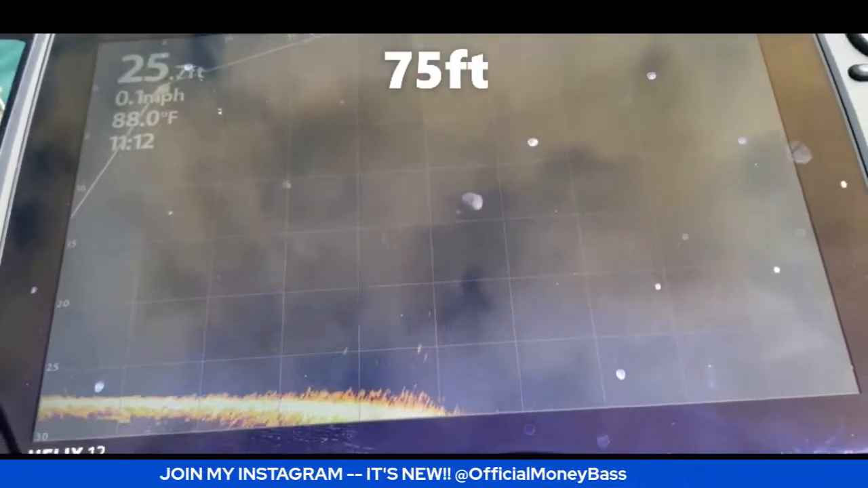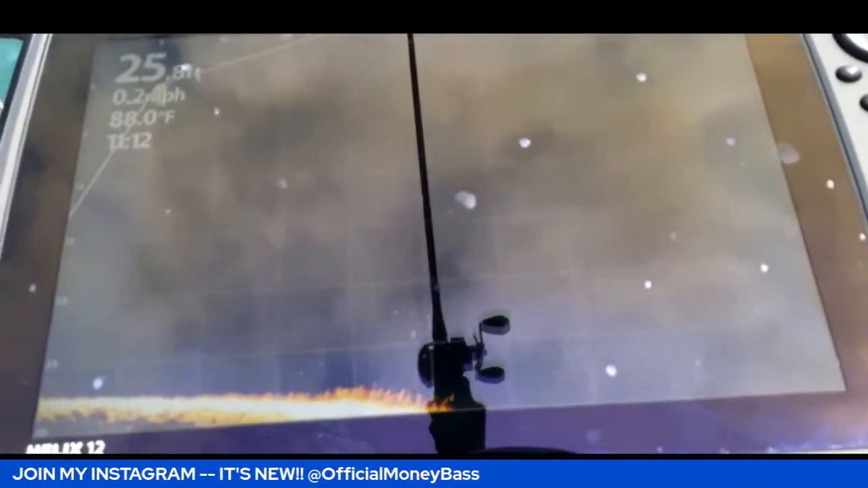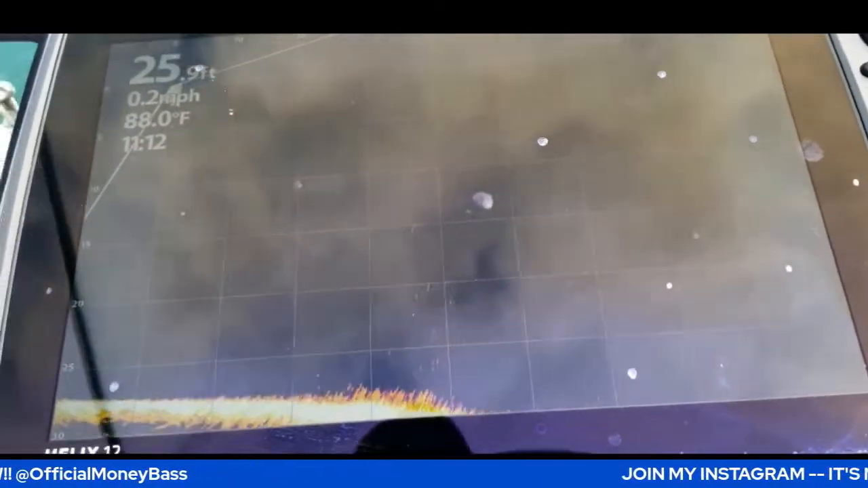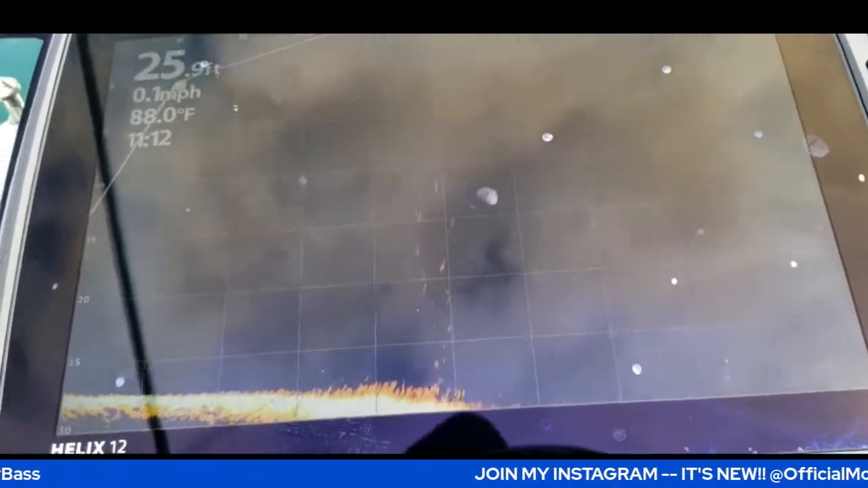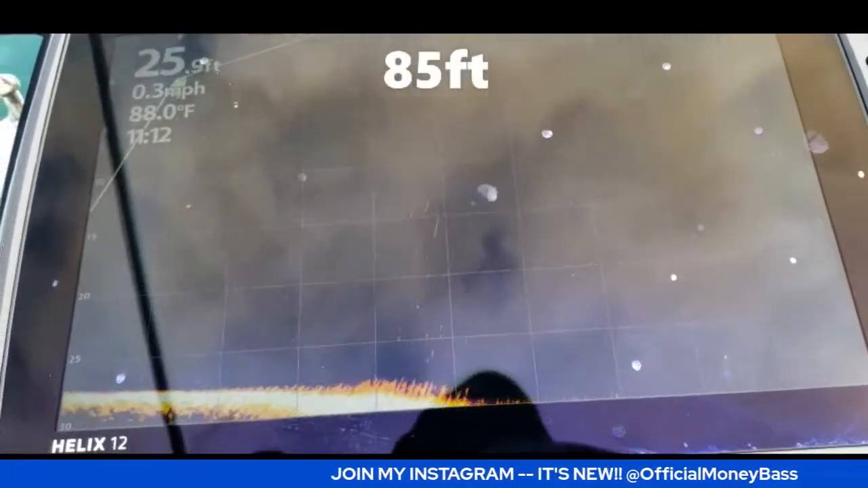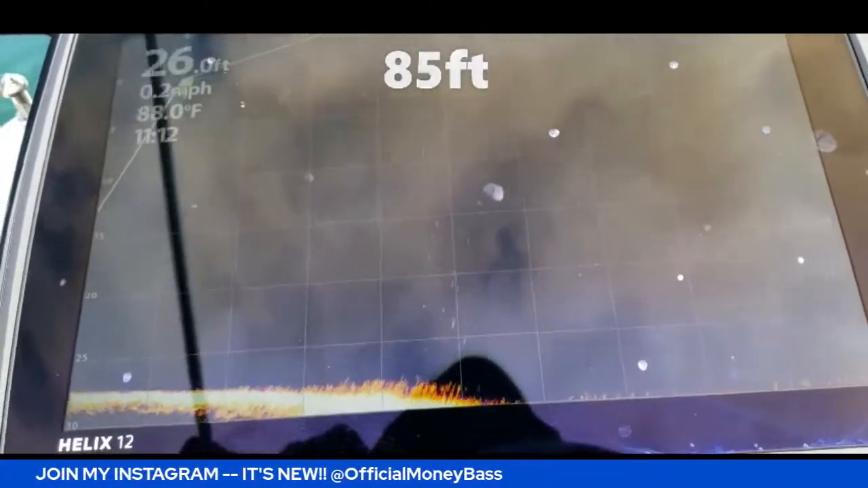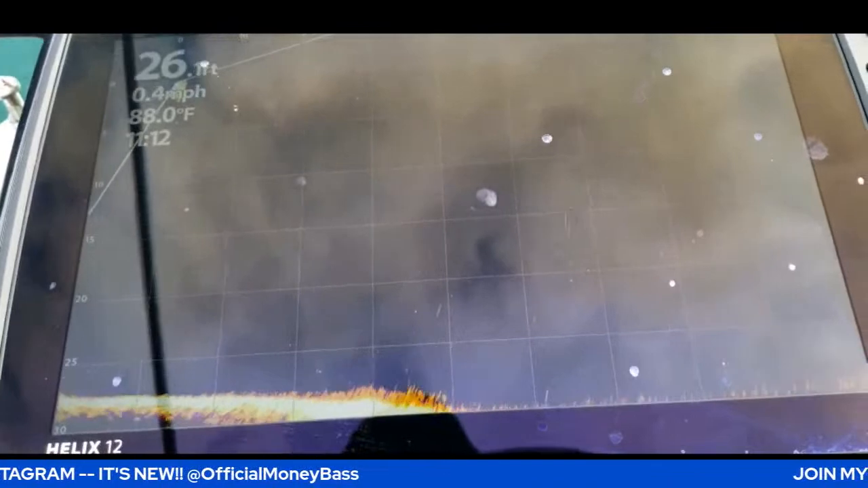All right, there we go. So for that one, I was able to start seeing that one come into the screen around 75 feet. And it looks like it became very clear around, I would say, 55 feet or so. So that one I started seeing it around 85 feet. There it goes coming across the screen. So that one was a little better cast.